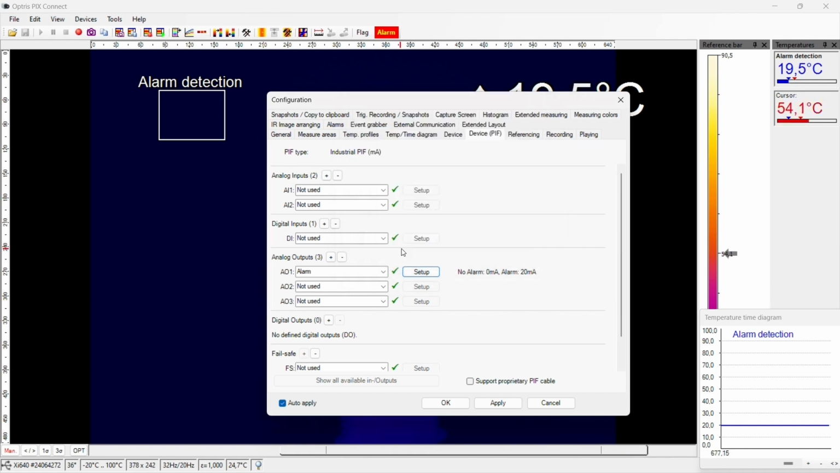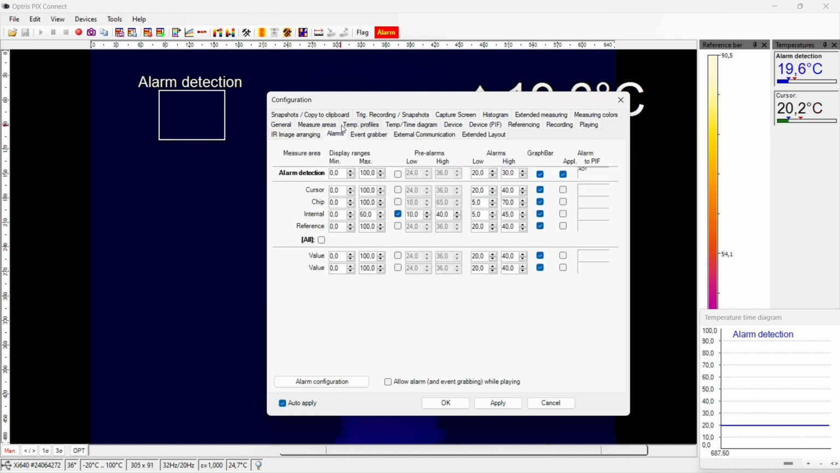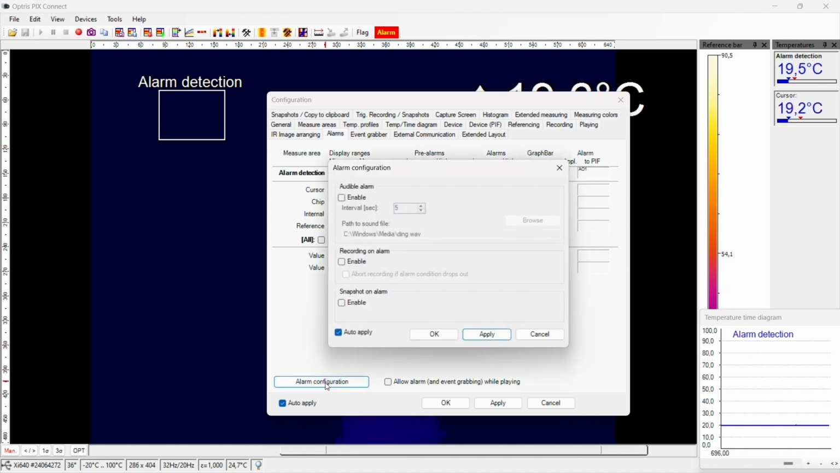Finally, we will do the setting to take a snapshot in case of an alarm situation. For this, open again the tab Alarms. Push the button Alarm Configuration. Here you can decide to start a recording on alarm as radiometric file, or you can take a snapshot on alarm.